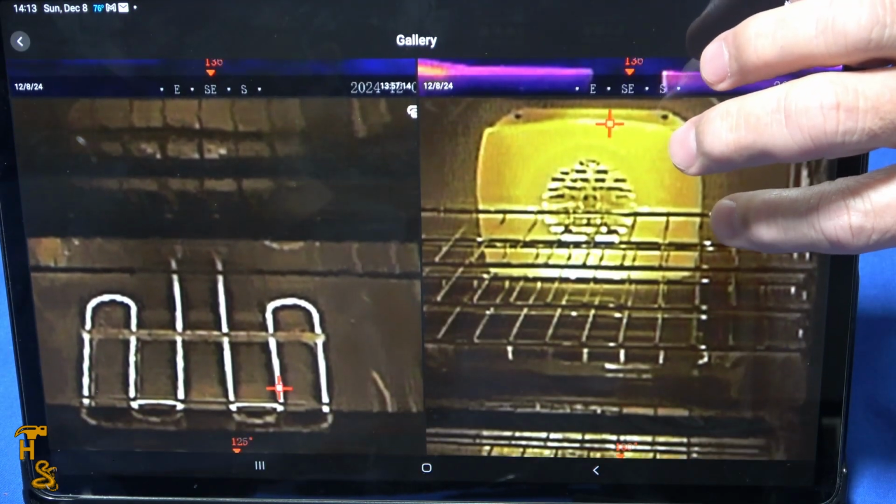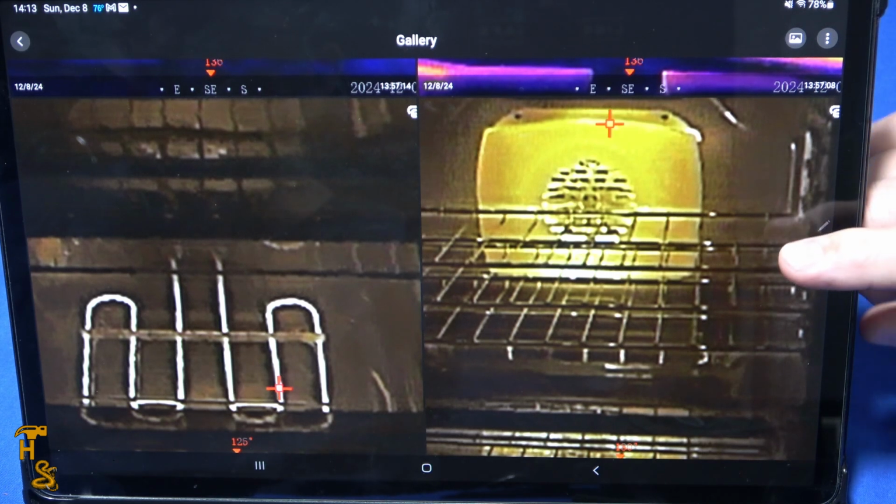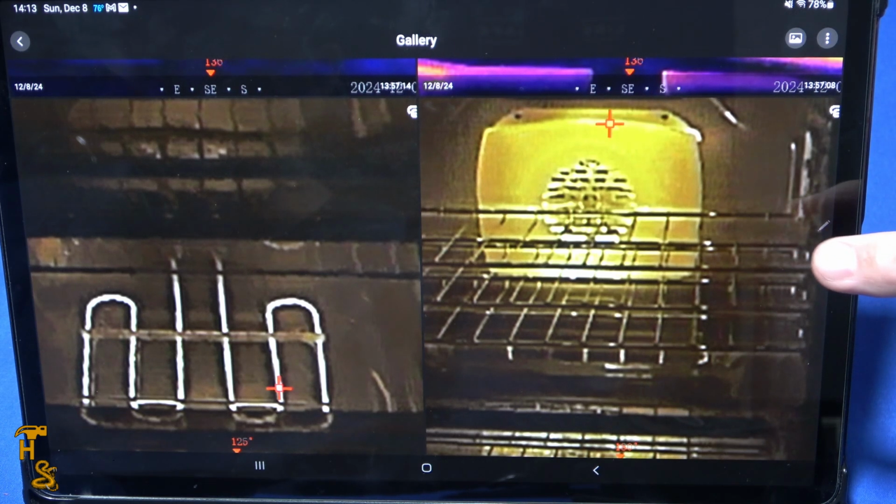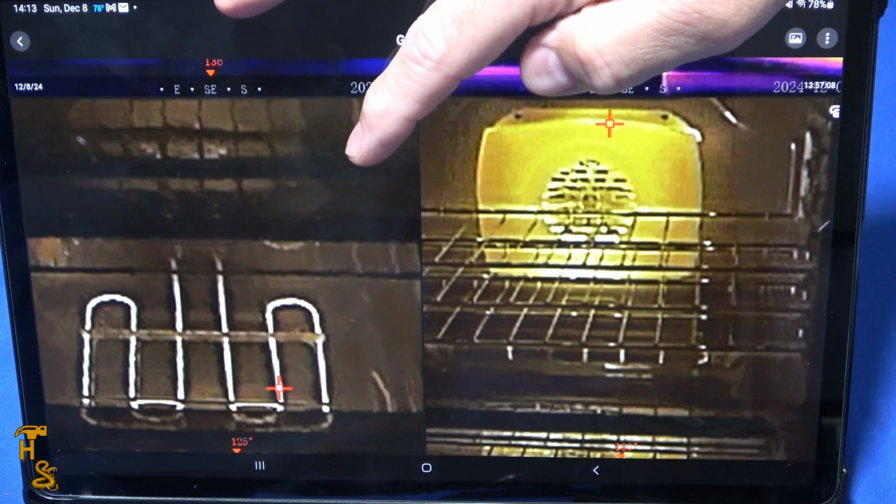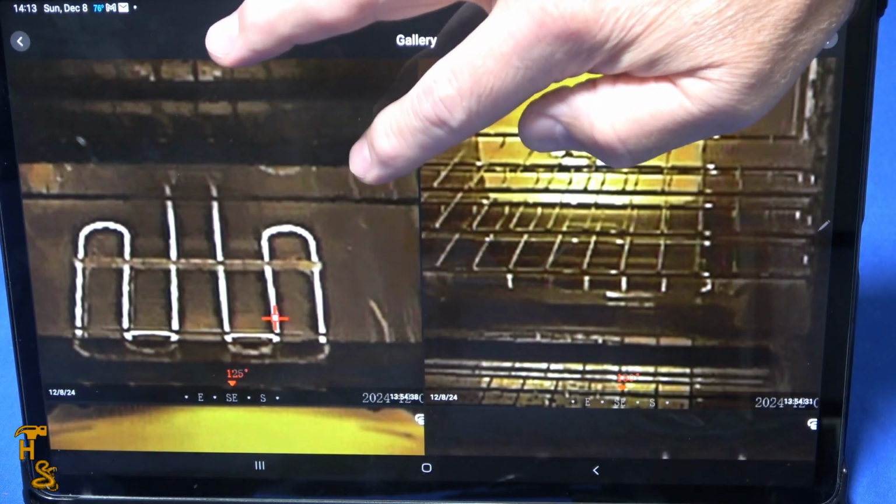Took some images of a convection oven. So this oven's a convection oven. I turned it on and let it run for 30 seconds. So the oven didn't get hot, but the heating elements did. This is the convection fan assembly at the back of the oven, and I'm standing at the other end of the kitchen. And that right there, what you see here, is actually the reflection of the heating element.